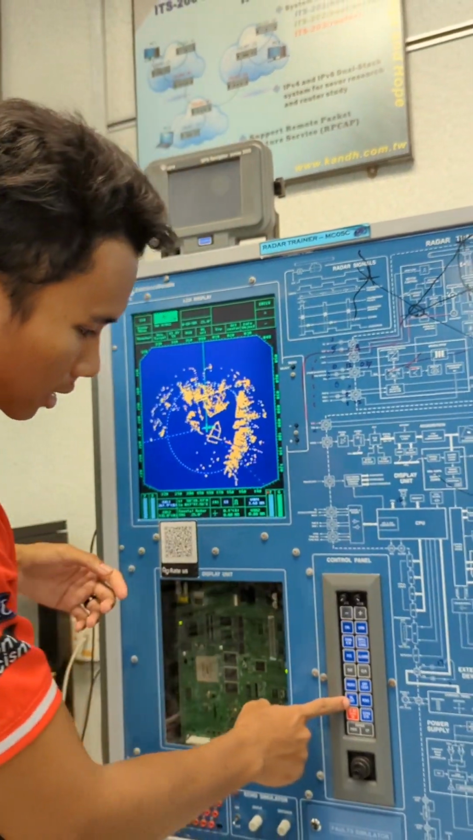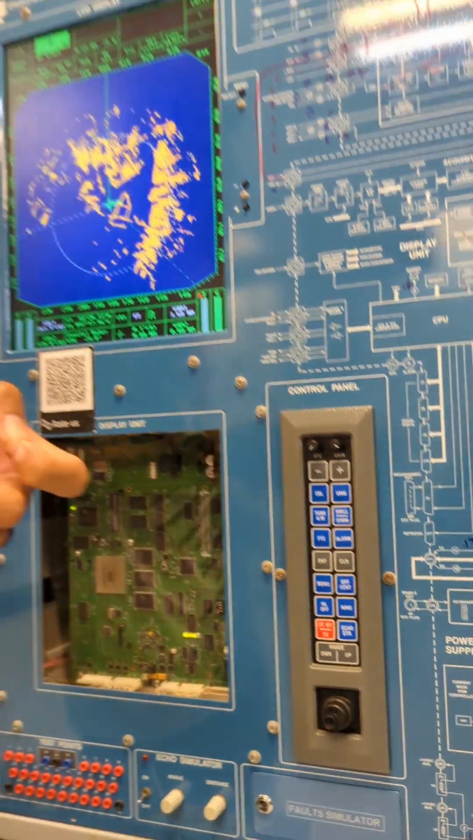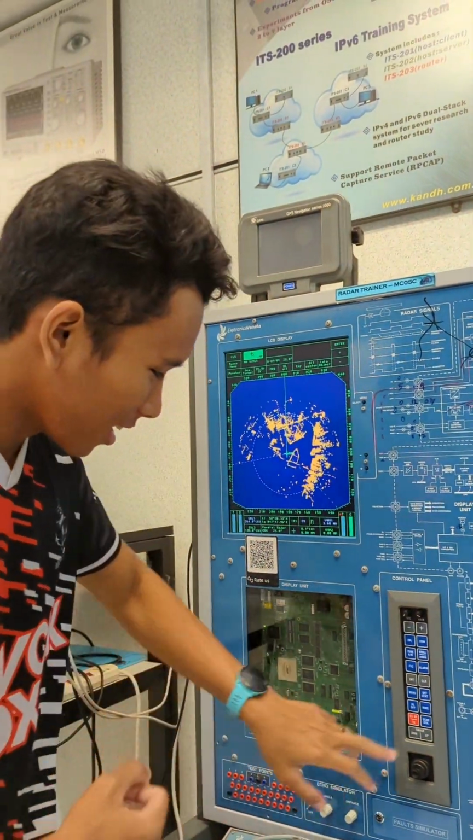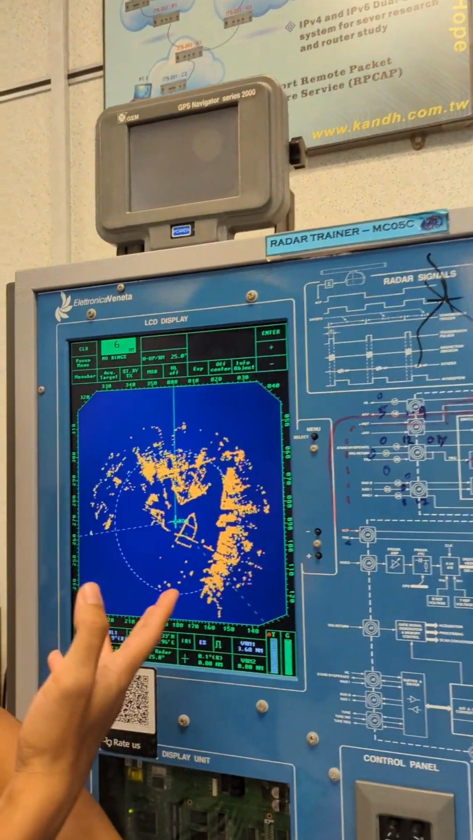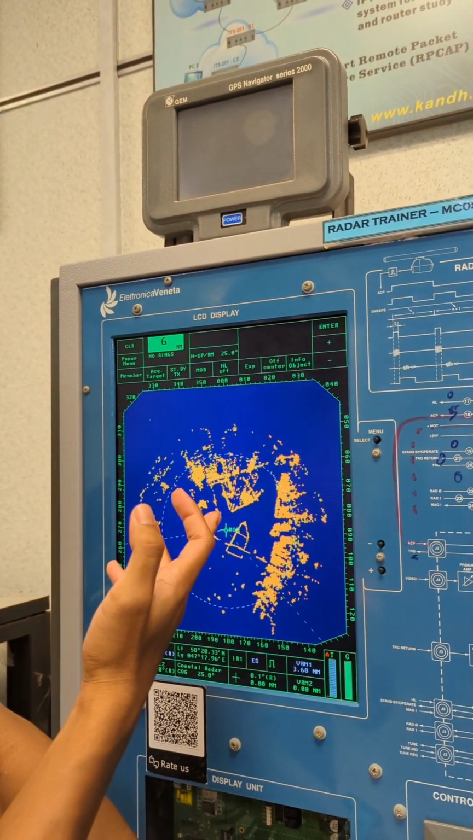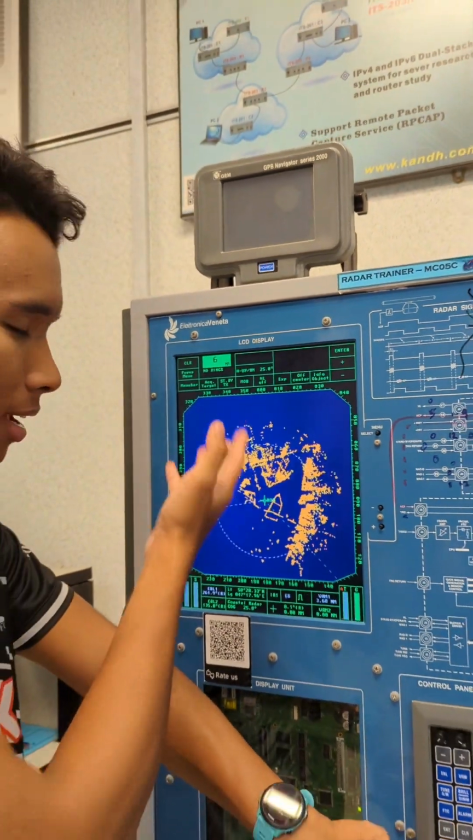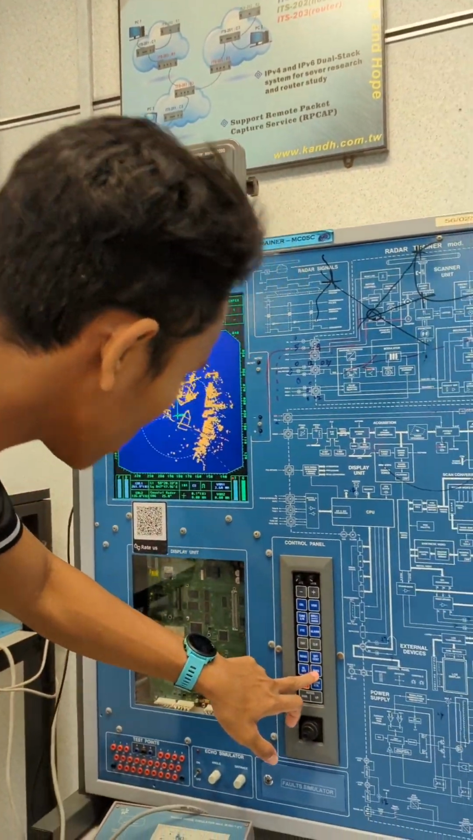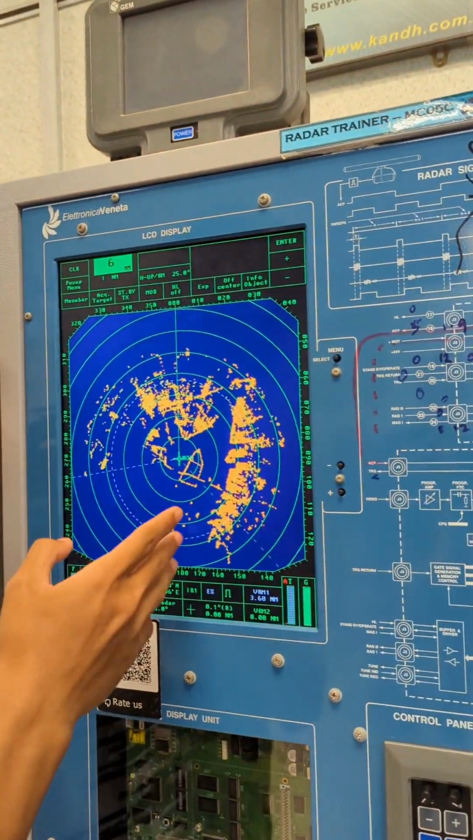And the next one is HL, which is the heading line. When we press off, it will close our heading line. And also the rings, and how we need to measure these rings.